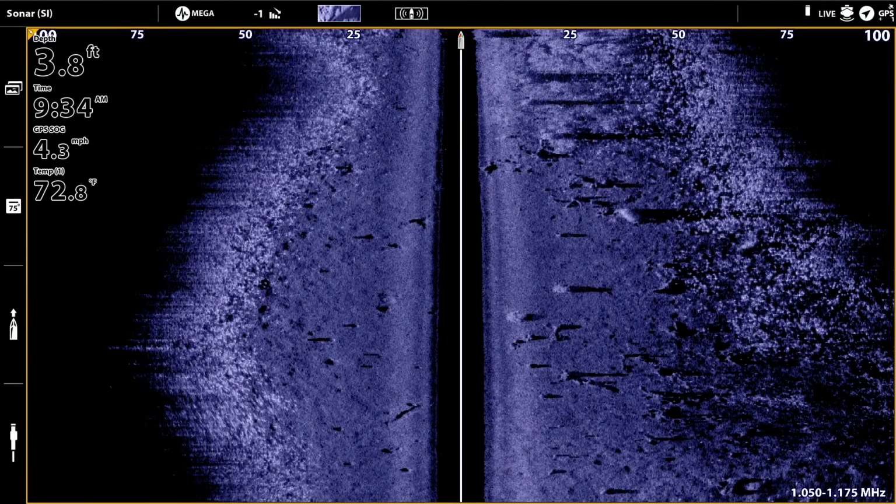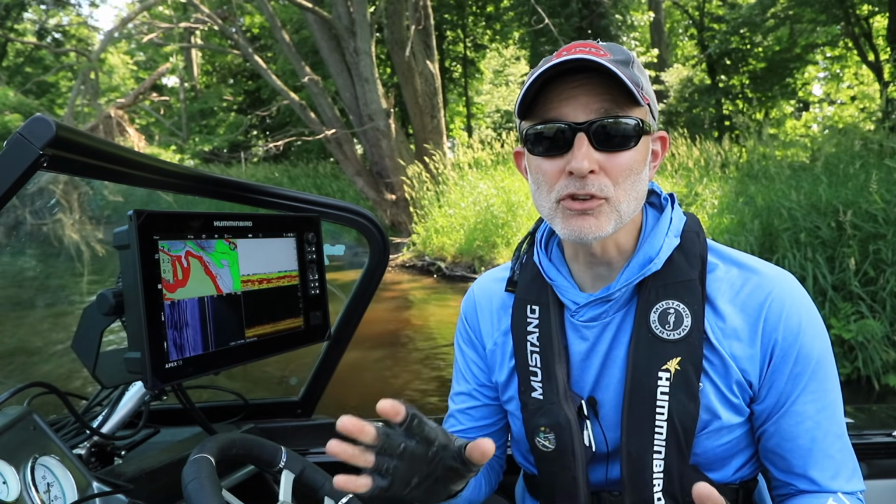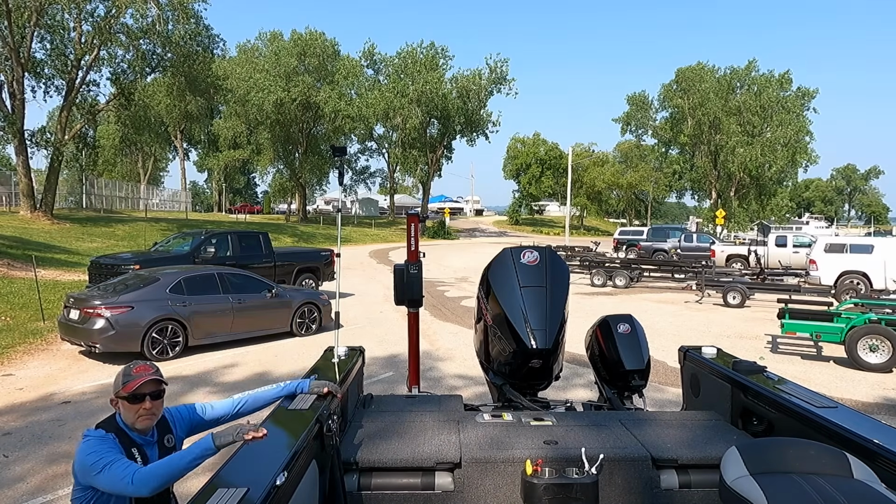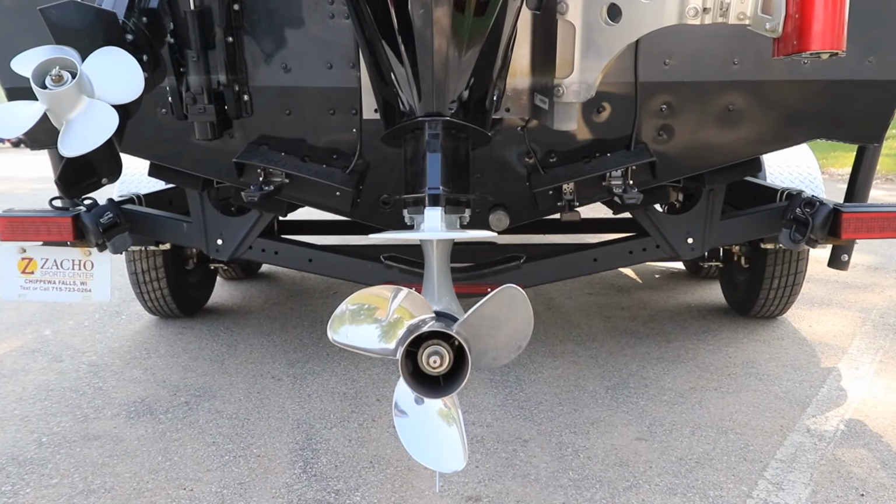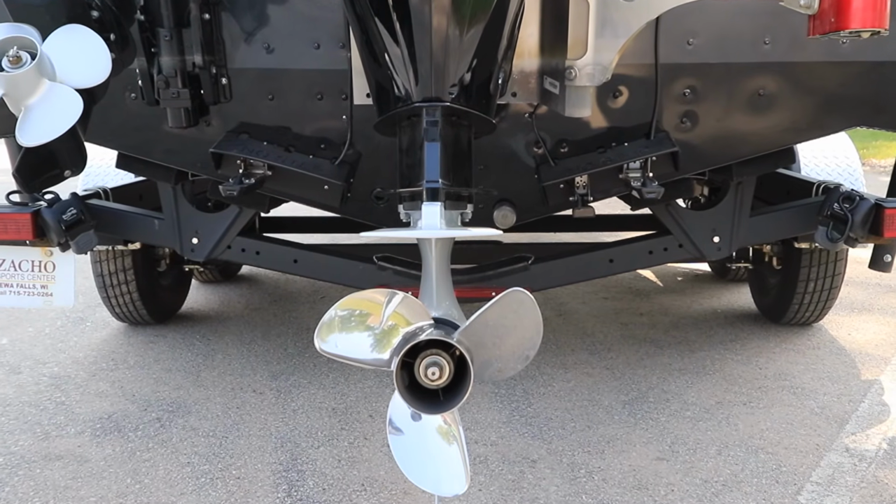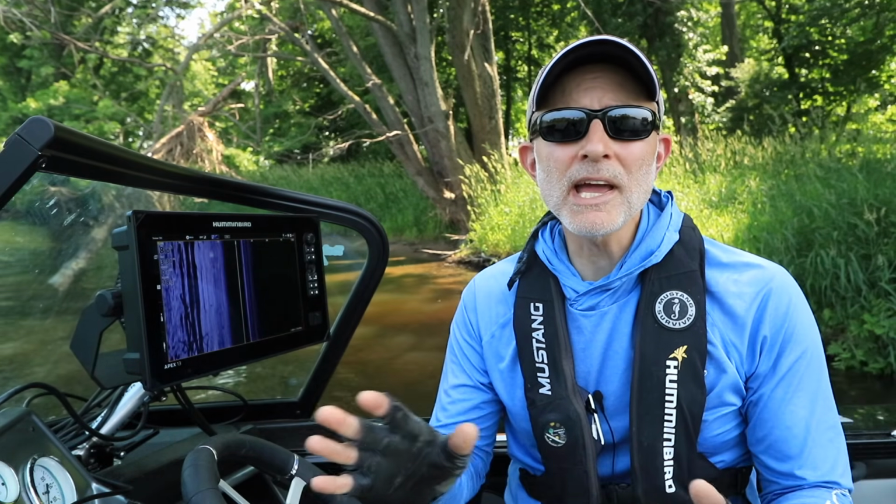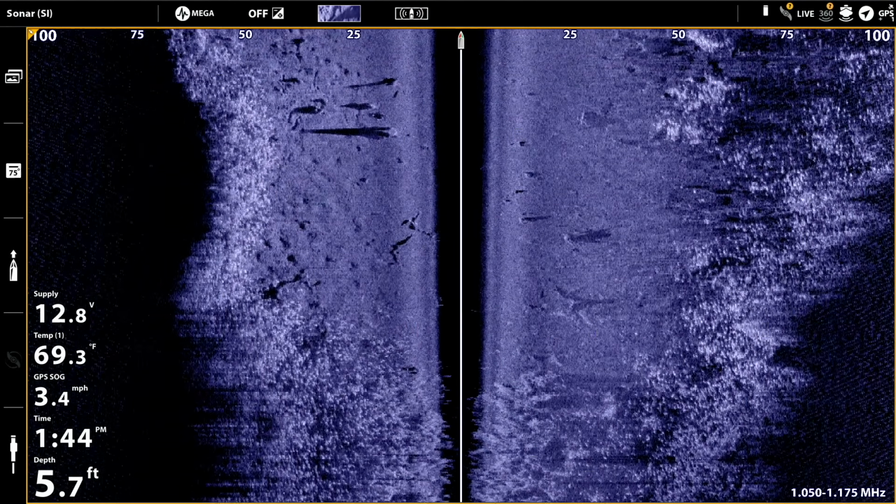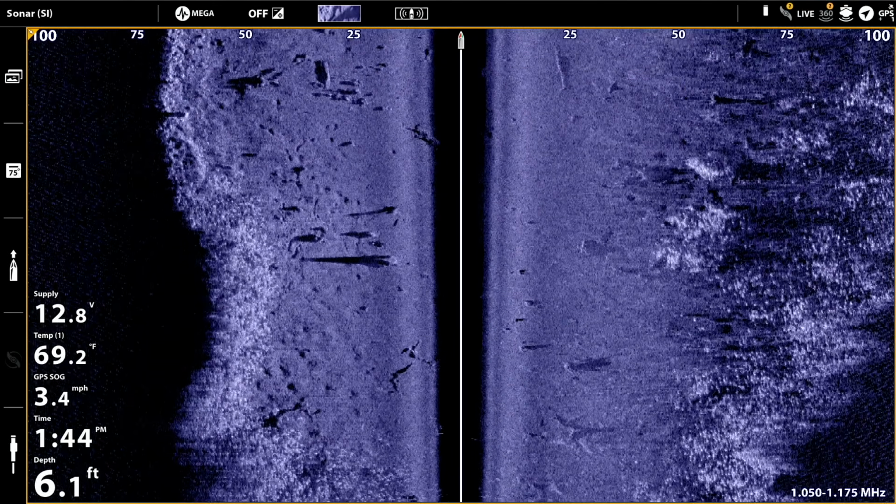In order to get the most out of our Humminbird Side Imaging view, we need to pay very careful attention to rigging, and in particular, how we have our side imaging transducers mounted on the back of the boat. If you were to see my boat at the ramp, you'd see that I'm not running one side imaging transducer, but rather I'm running two, one on either side of my main outboard. Well over a decade of experience working on a wide variety of both fiberglass and aluminum boats has taught me that the best Humminbird side images come from this dual side imaging transducer configuration.